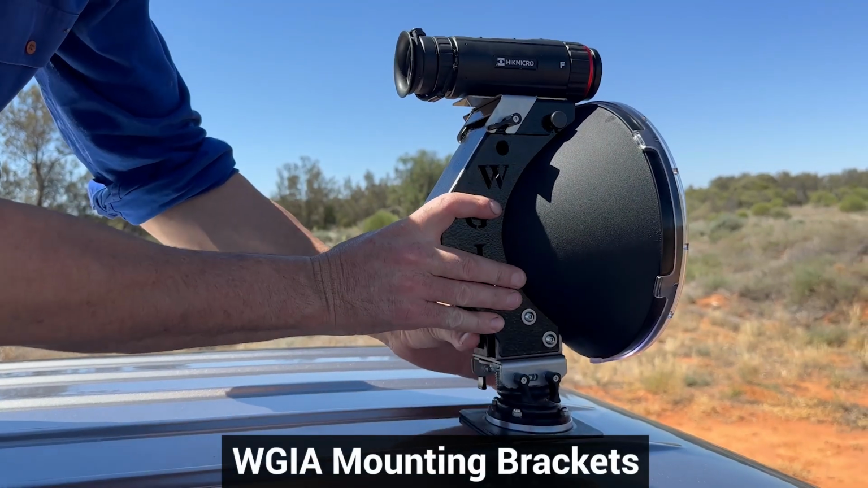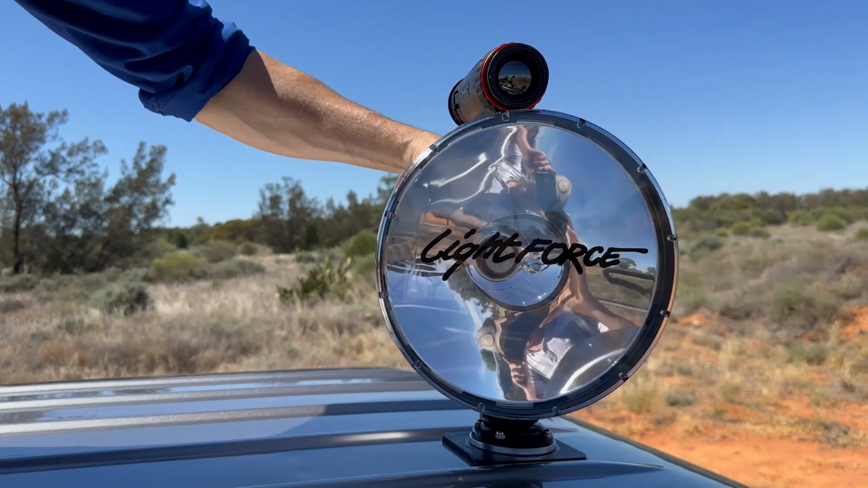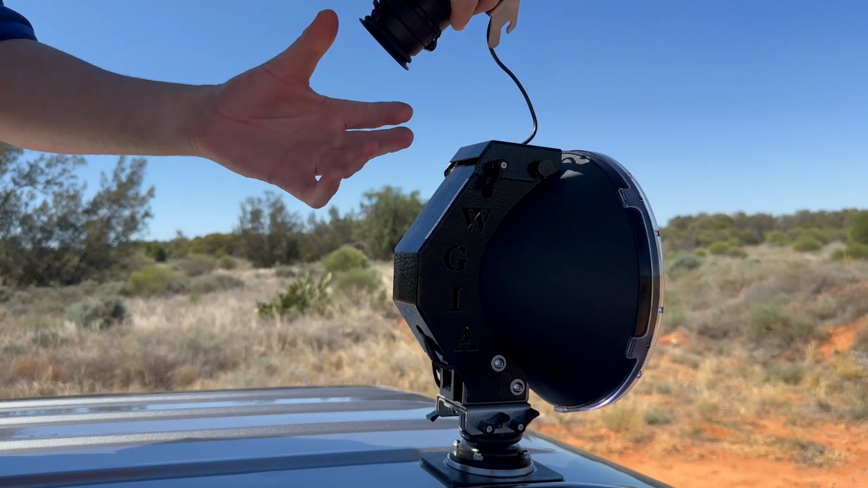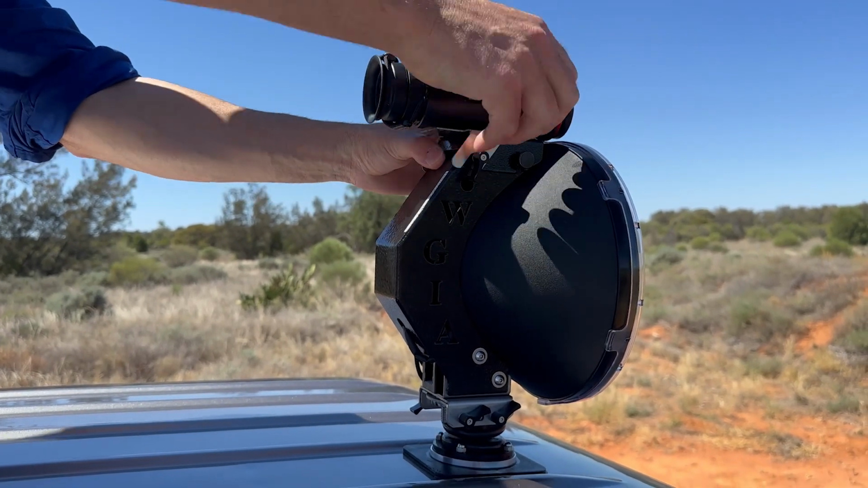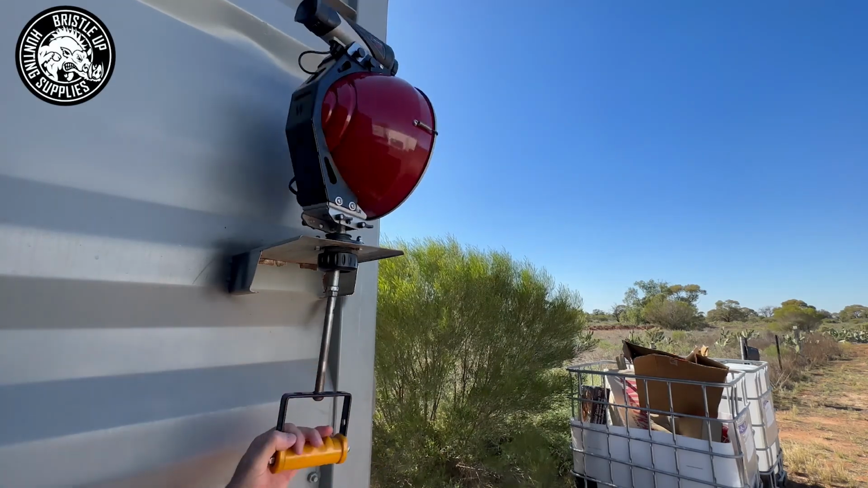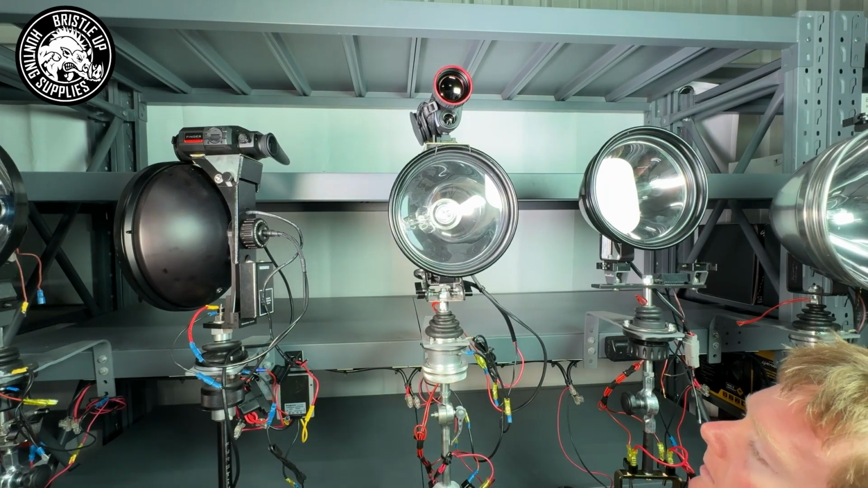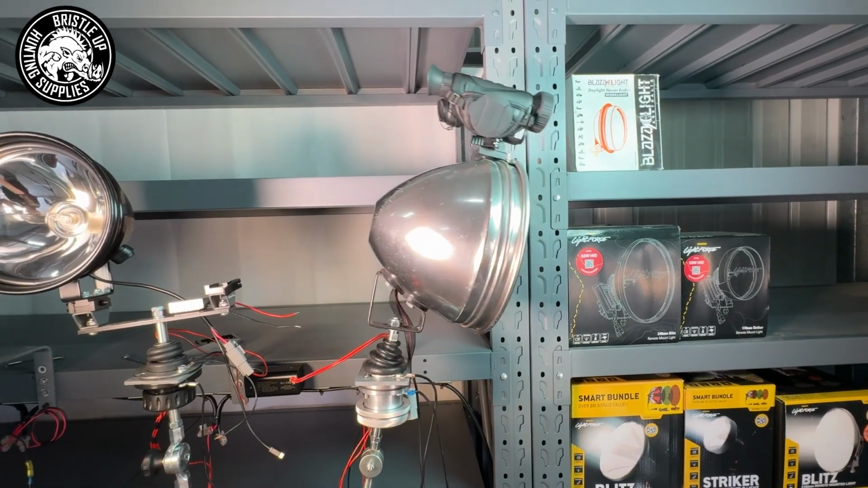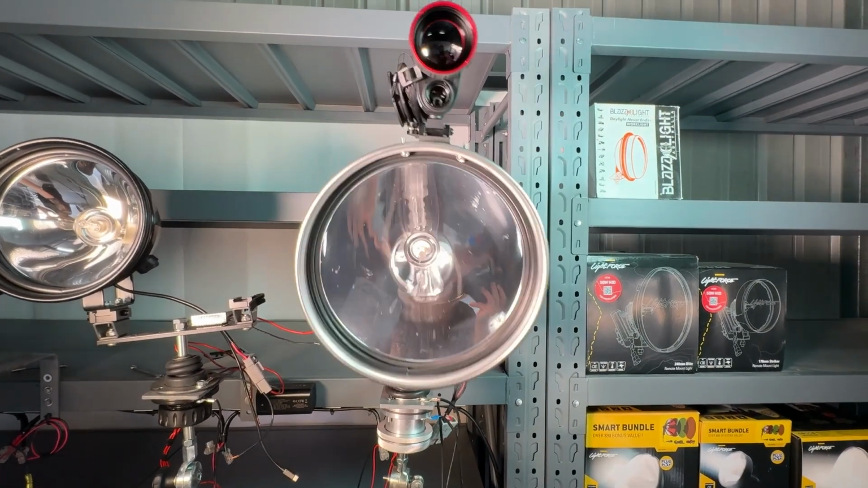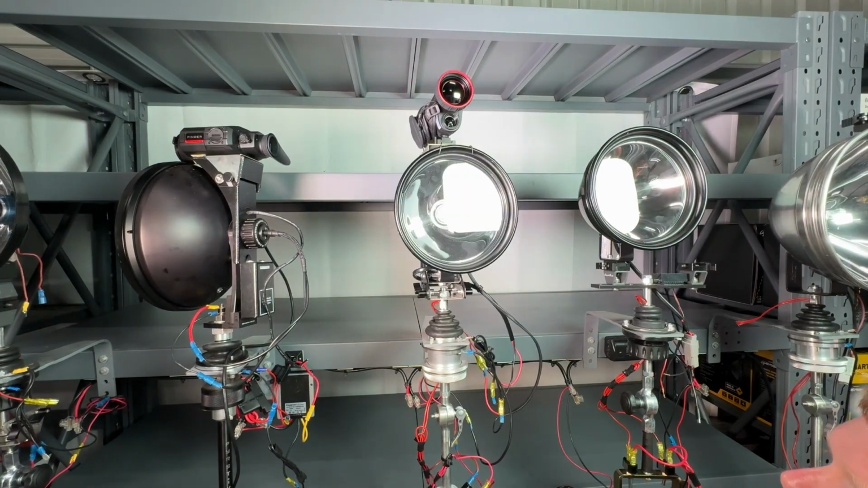Wild Game Innovations Australia design and make very high quality thermal mounting brackets in Australia. They wrap around the back of the light and allow you to mount the thermal on top. They are designed to be light, strong, and adjustable to allow you to balance your light and thermal, making even the biggest and heaviest lights easy to operate all night. The majority of lights on the market are not balanced from the factory and will fight you all night, making hard work for your arm, especially when you add a thermal to the mix. The WGIA brackets help solve this problem.